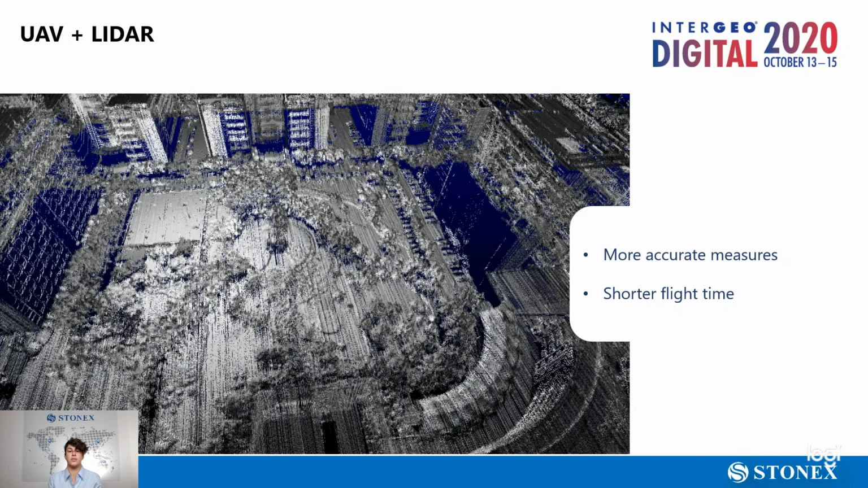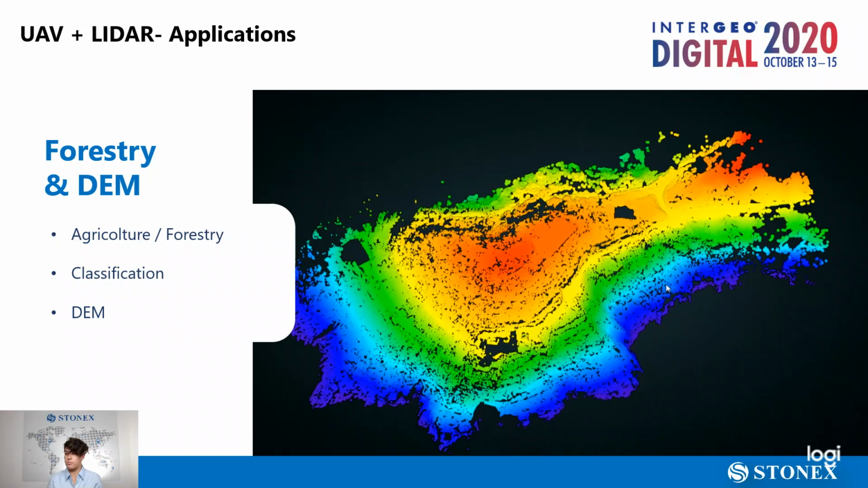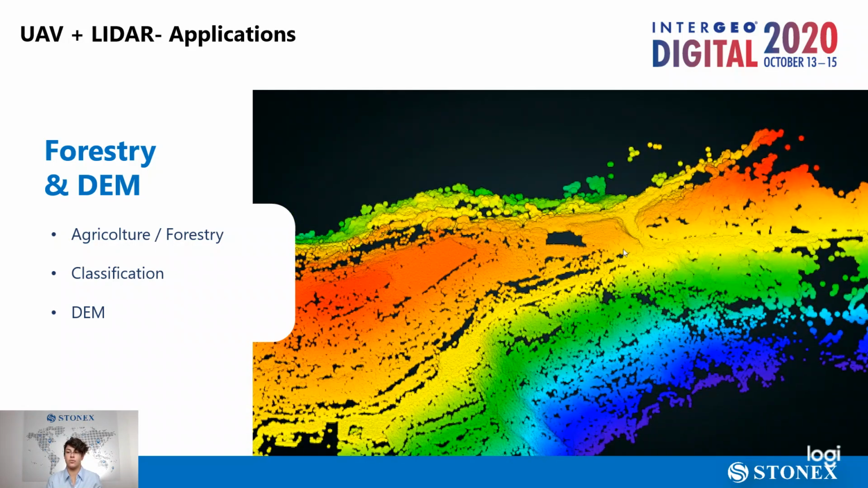LIDAR sensors help us a lot with some applications, for example, when there's vegetation involved. Because of the technology itself, it's easier to get info through the trees and branches, and for this reason it's also easier to define, for example, the ground level. You see the trees that were there before have been deleted, and this is the DEM of the ground below the trees.